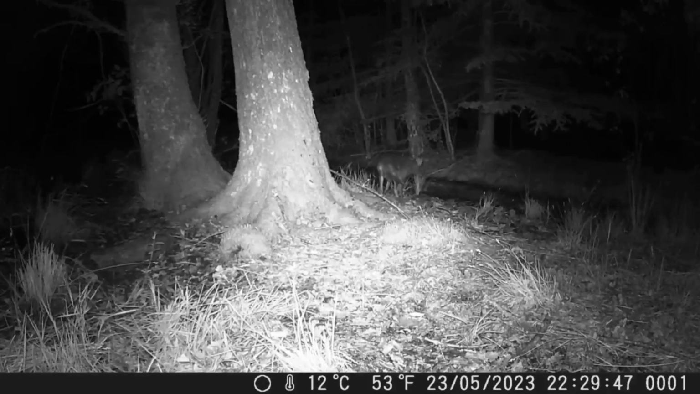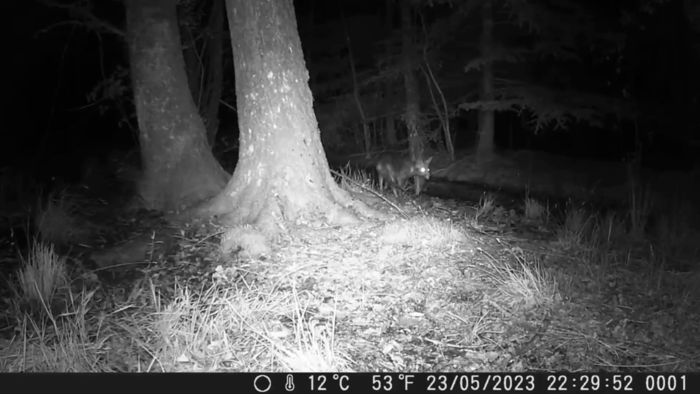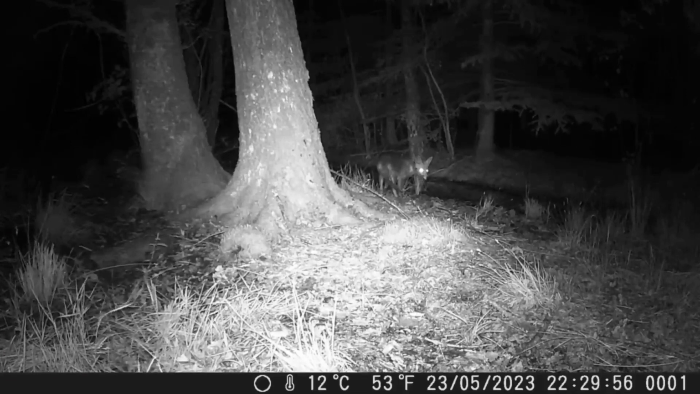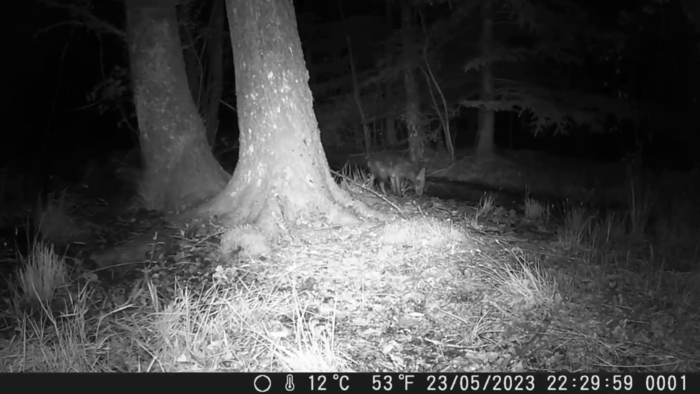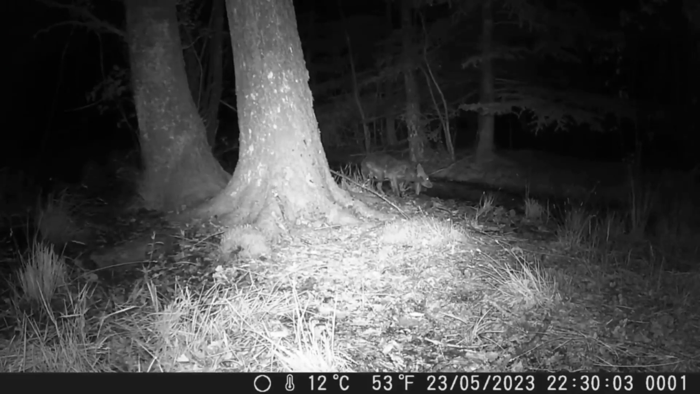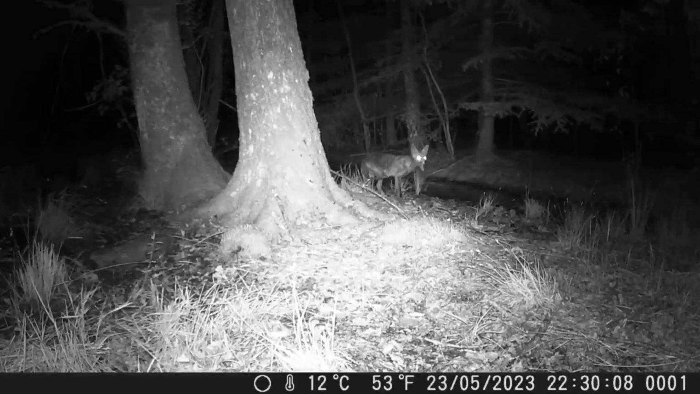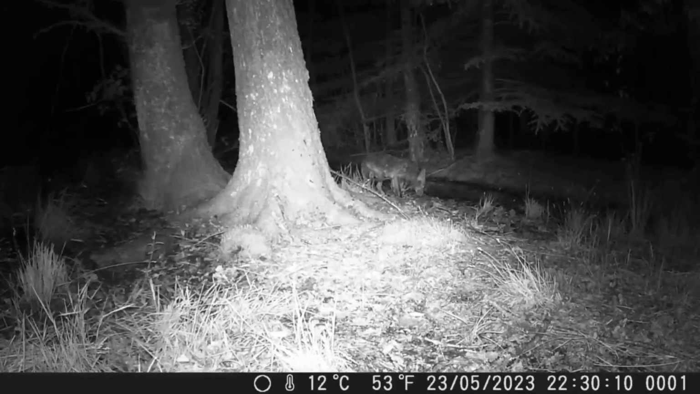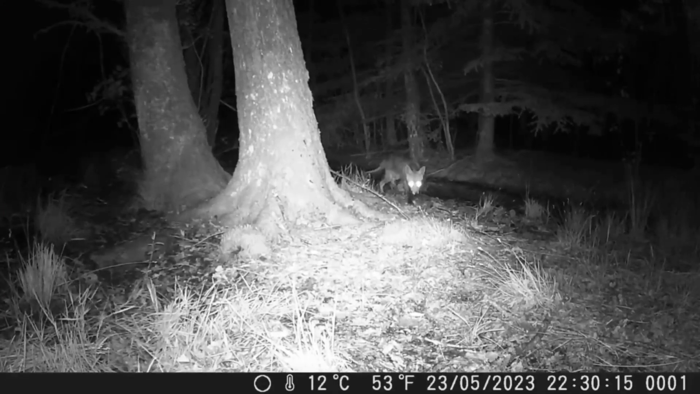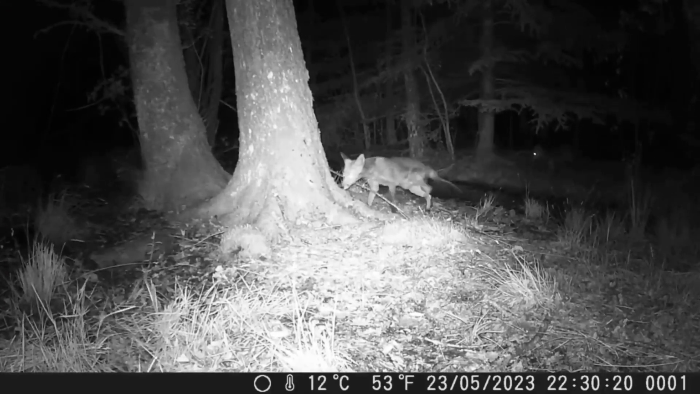So next night the vixen is back, has just taken a piece of salami and is eating it. One can see that she has a naked tail, which is caused by mites, by parasites. A phenomenon that can be seen quite often in spring.